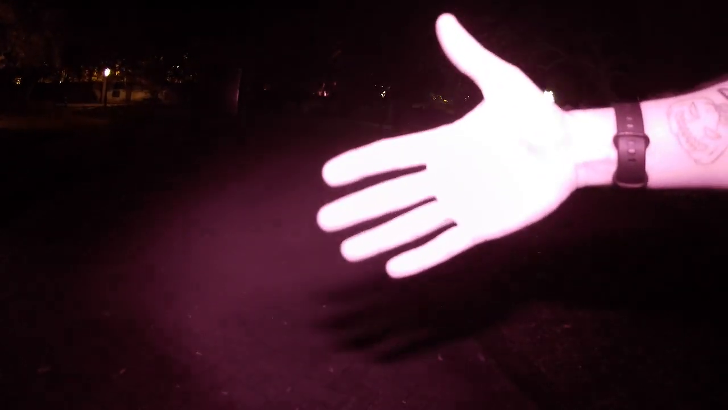But you can notice, you can only see. The whole point of this is that way you can see things you can't see with your own eyes, but the light will catch onto it. We do capture a lot of orbs with this. It is a cool setup. I have it very rigged up my way for tours.